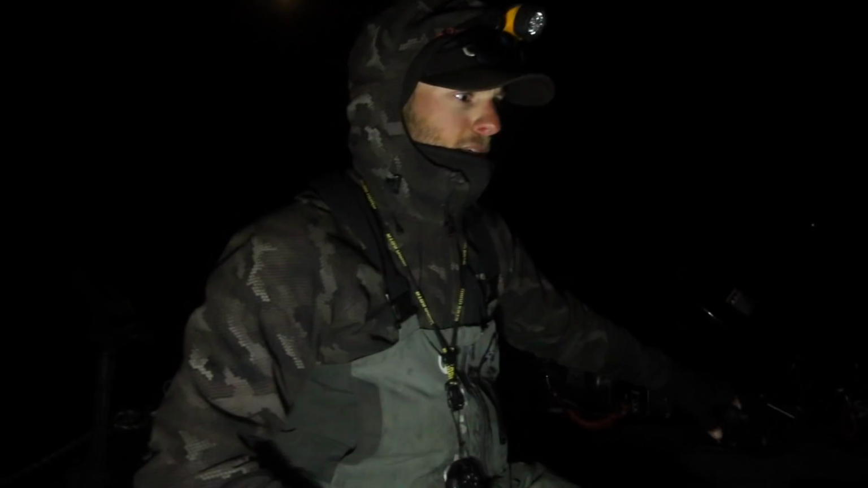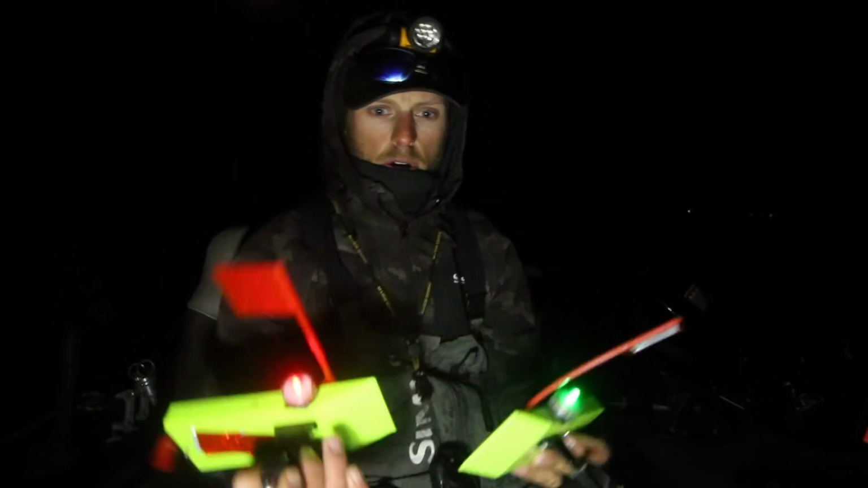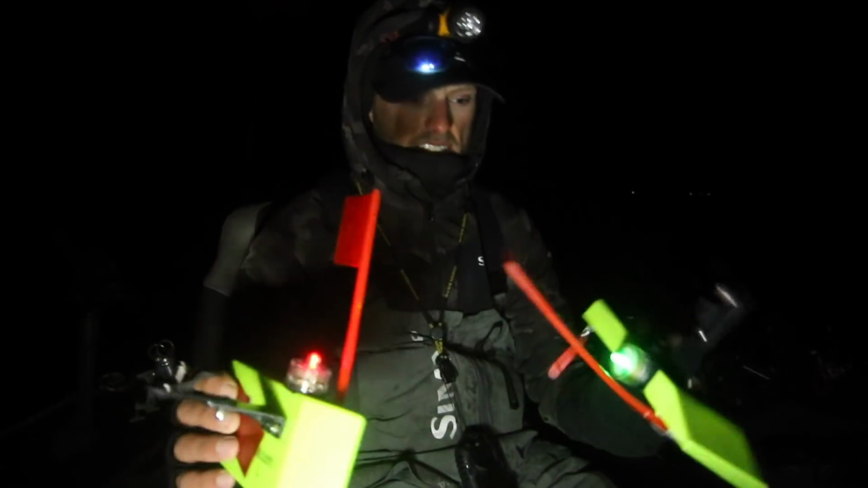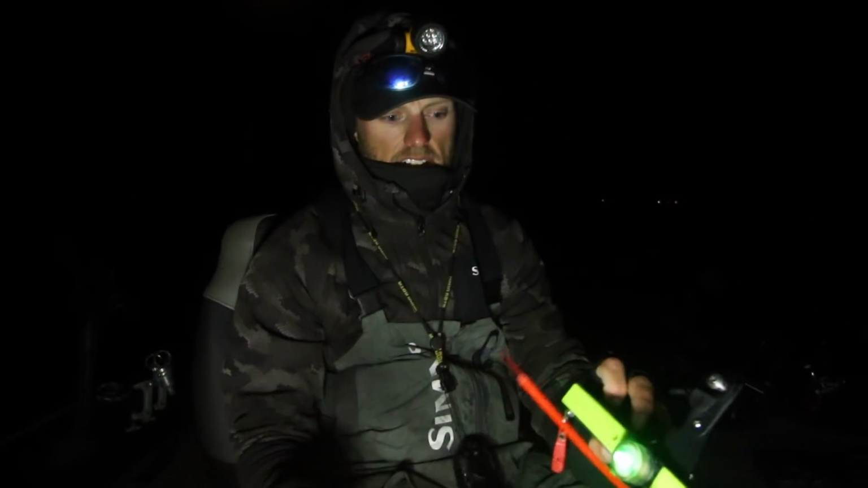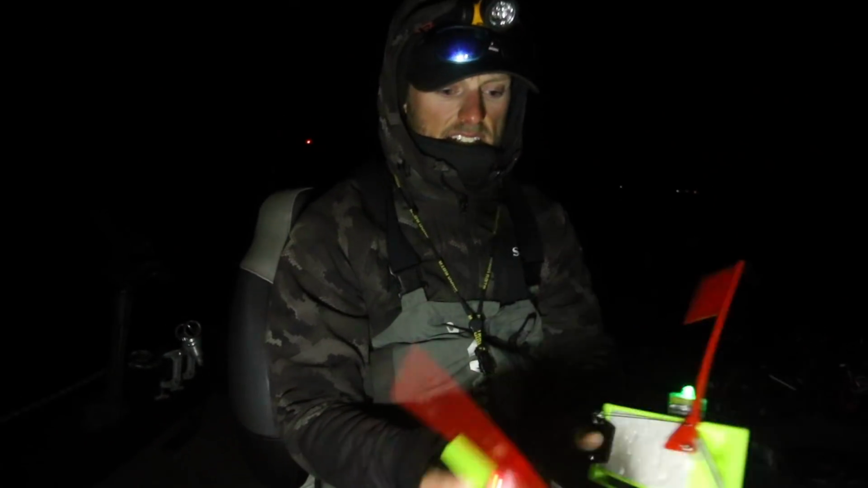So we're going to be trolling here, and we're going to be using planer boards, obviously, because you pretty much got to get your bait away from the boat when it's this shallow. And I always get asked about these lights, so I'll go ahead and link them down below, but basically great trolling lights. And yeah, we're going to get set up, talk about some baits, and hopefully catch some walleyes.